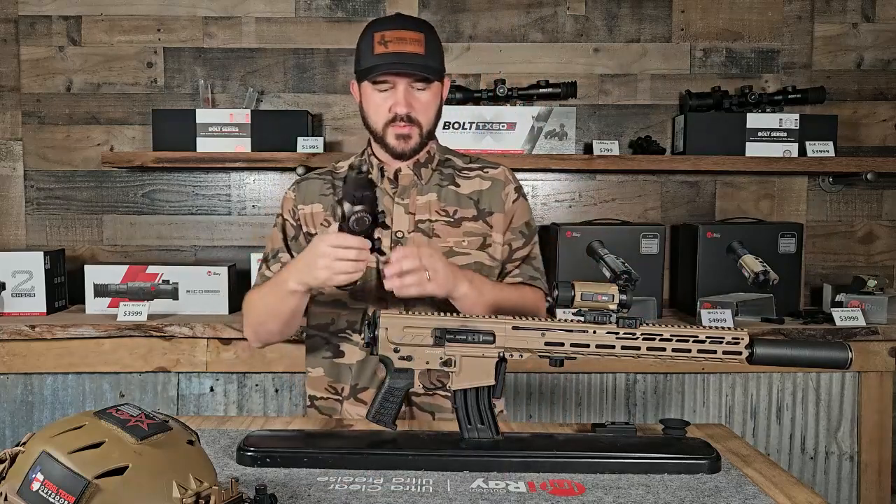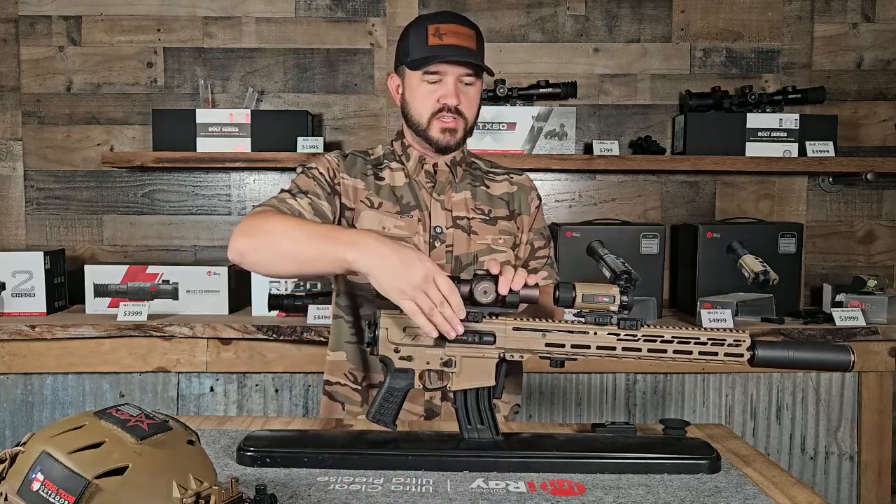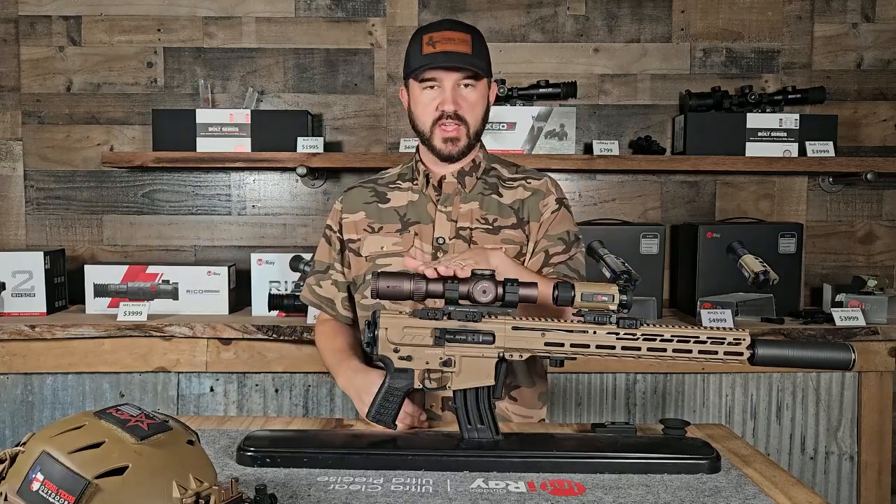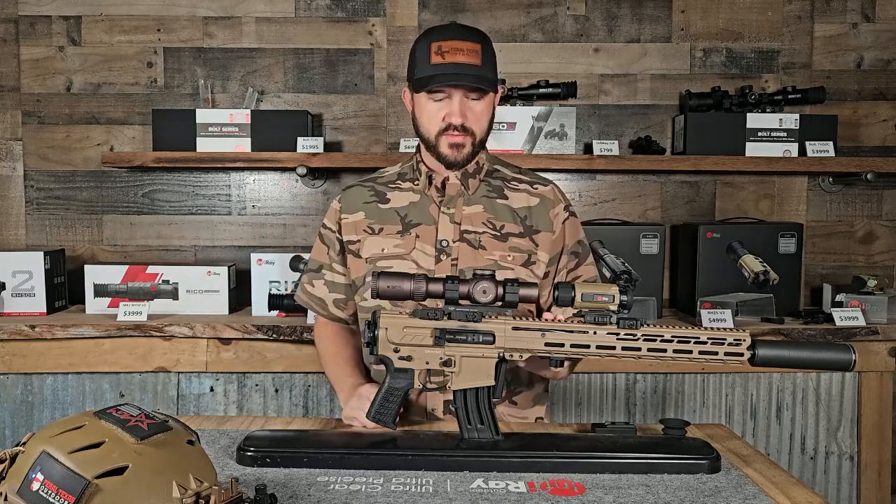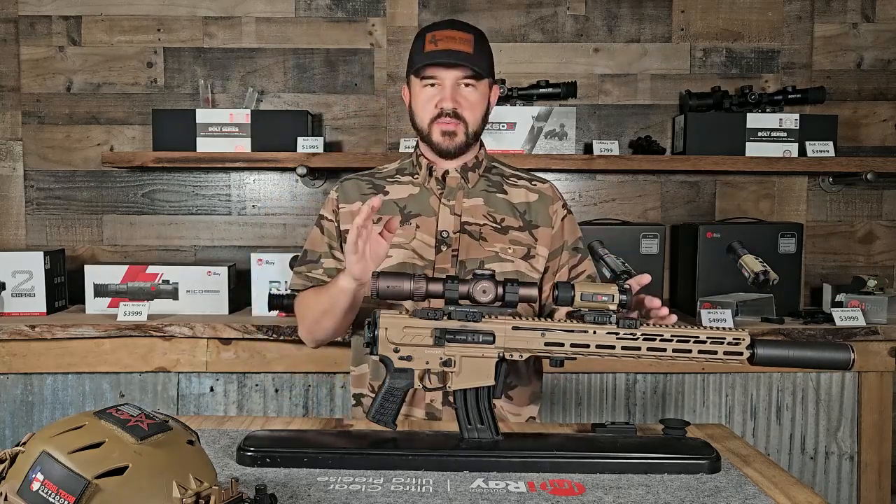You do have to have some adjustments to this, not to your daytime optic, but to the thermal itself, just with the screen adjustments in here to make sure you're all lined back up and kind of co-witness together. This is not something you'd have to repeat every time unless you were to switch optics or switch rifles. So you are able to have that. But there's so many different options with this.